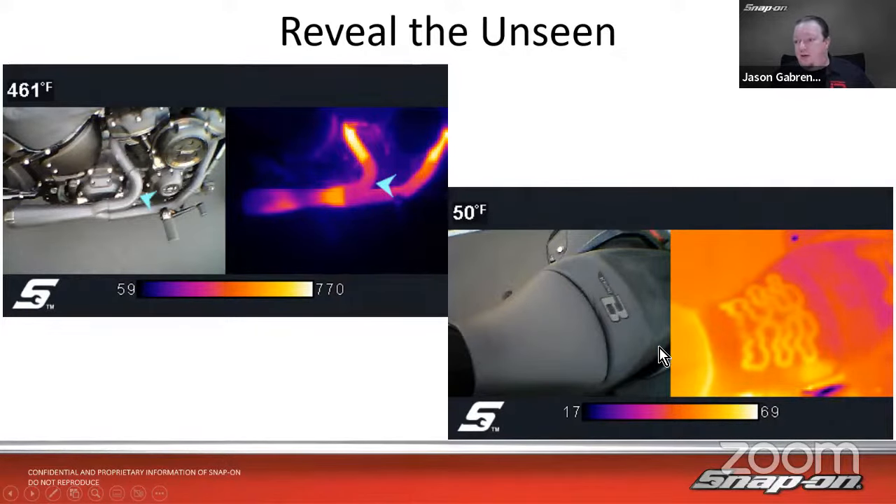And then we also have over here a heated seat, right? So you can see the seat: 17 degrees at the lowest, 69 at the hottest, warmest, what have you. So you can see it was pretty cold out that day. 17 degrees on the cold metal parts, and then 69 degrees coming inside on the heater there. So it allows you to see heat come through.